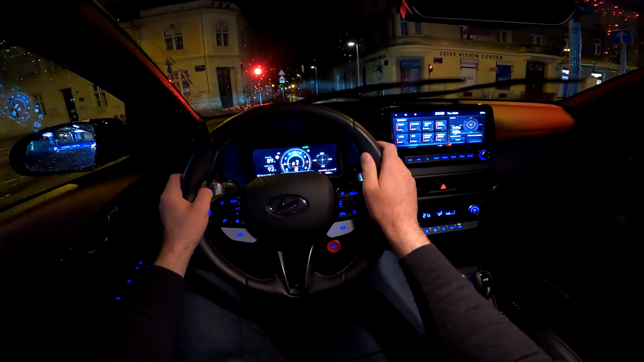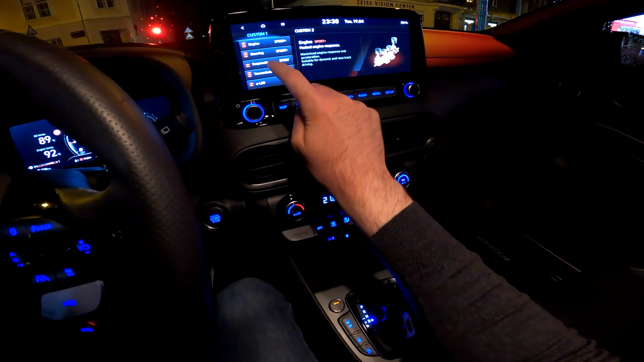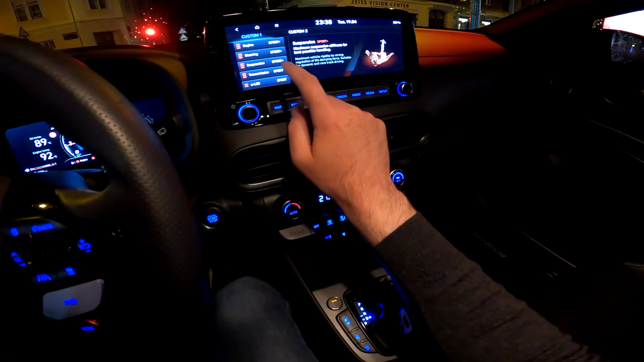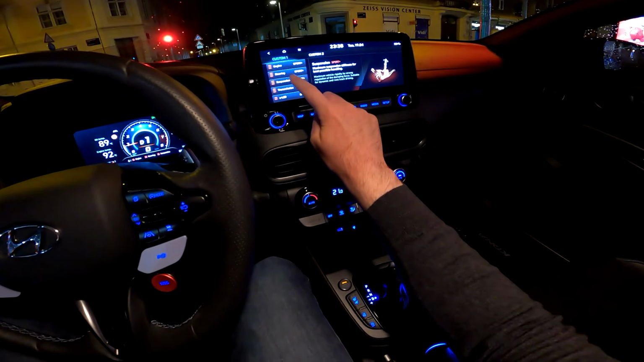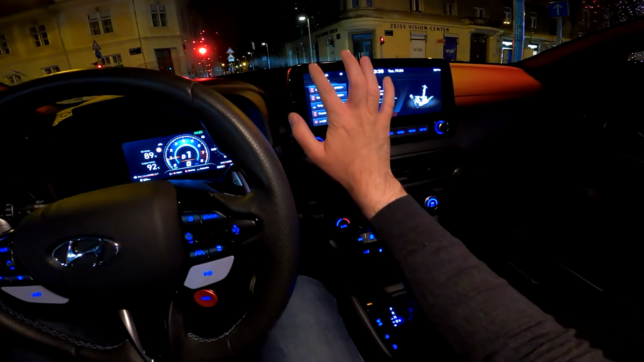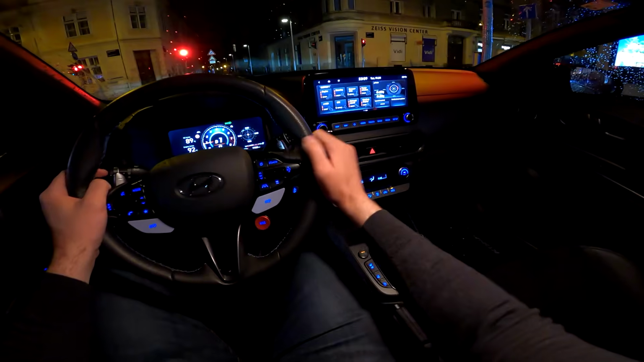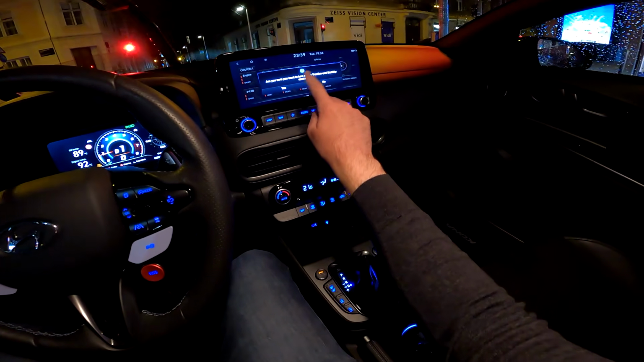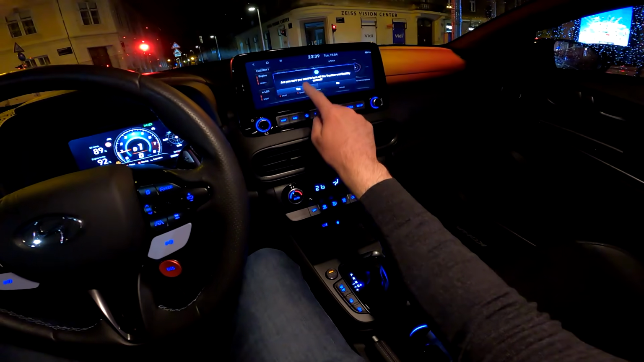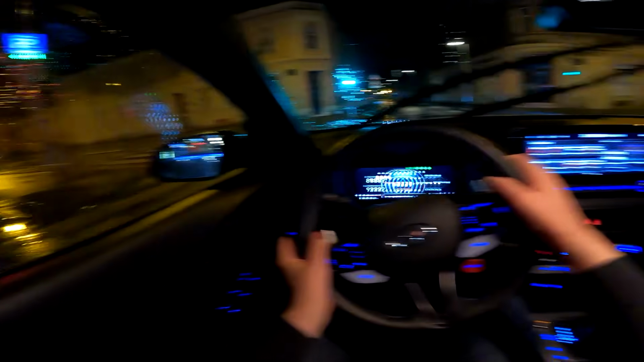The suspension can be put to sport and sport plus, maximum stiffness for best possible handling. But for this drive I will put the normal suspension setup, and also the ESC, the traction and stability control. You can turn it off, but I will keep it in normal.